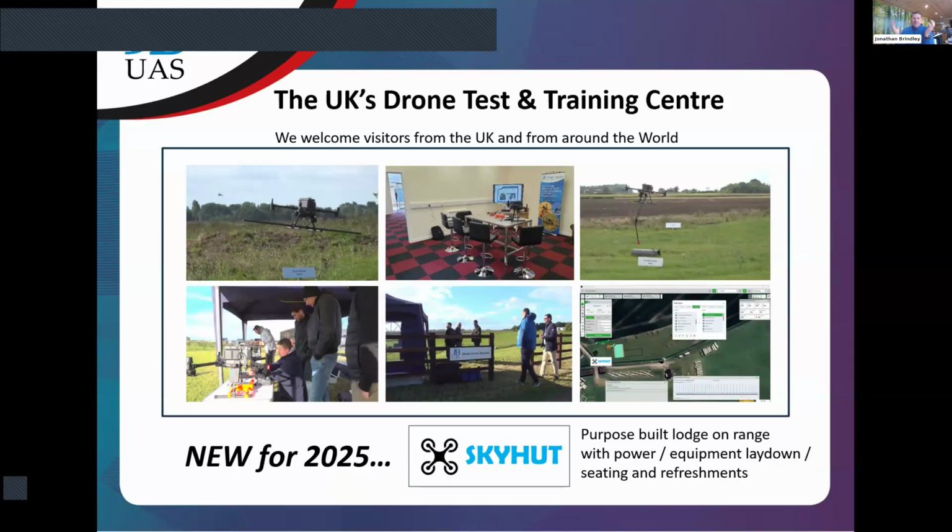So a little bit about the Drone Test and Training Center. It's the only one that I'm aware of that is open to everybody. It's where we test all different types of technology, so not just Echosounders, but also magnetometers and GPRs. At the beginning of this year we built what we call Sky Hut. You can see it on the screen in the bottom right-hand corner.